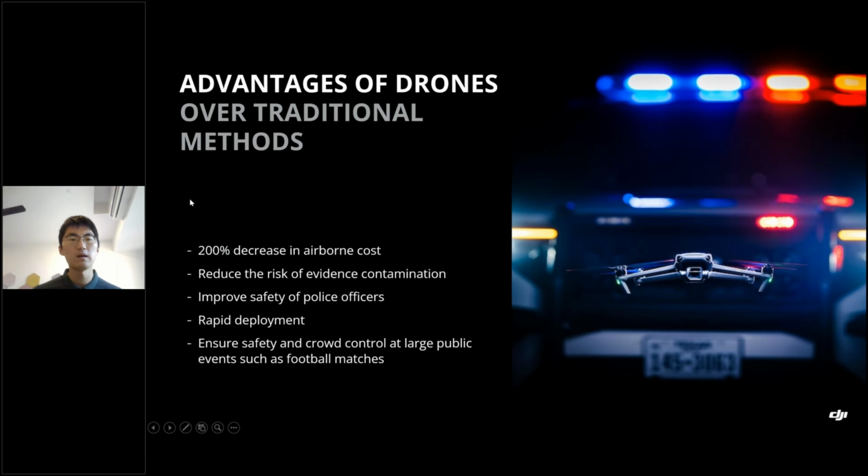This is about the overall advantage of the drone over traditional methods. Of course, we can dramatically reduce the airborne cost, especially compared with a helicopter, and the drone is also easier to operate for pilots or officers compared with a helicopter.